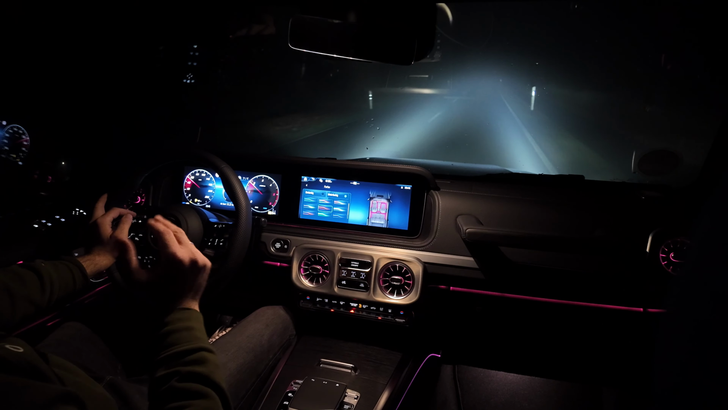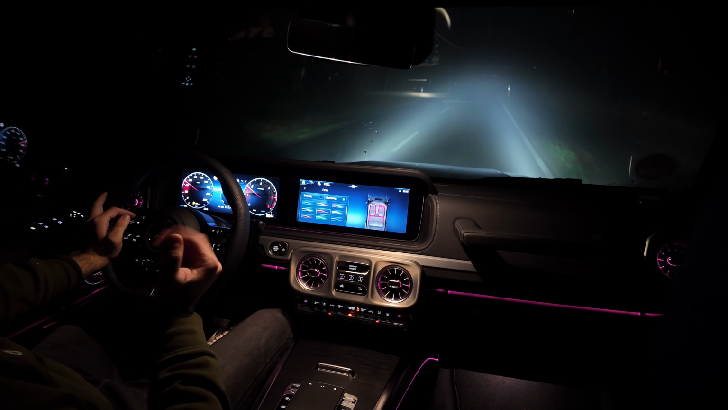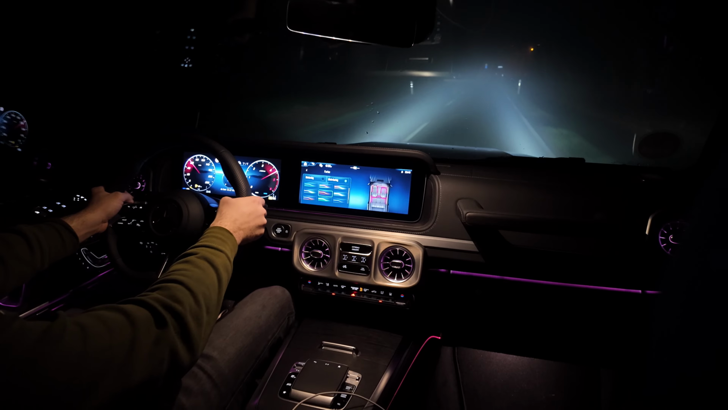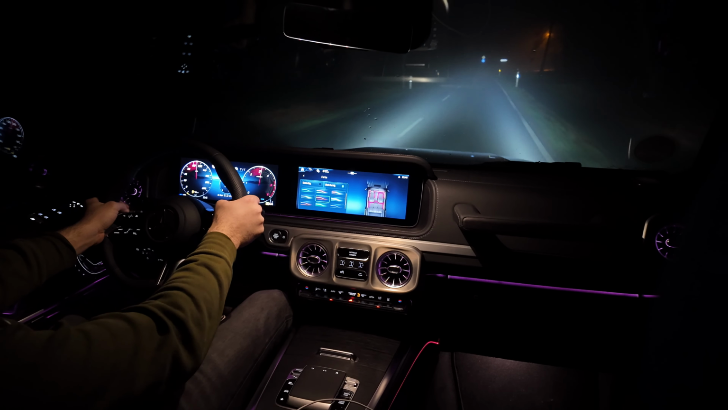Also, when I give it a pull, let me try to do a pull here, you will see that the car will just stay completely flat and no problem whatsoever. No pulling left, no pulling right. Look at this, full throttle. What a punch, really, it's super fast.